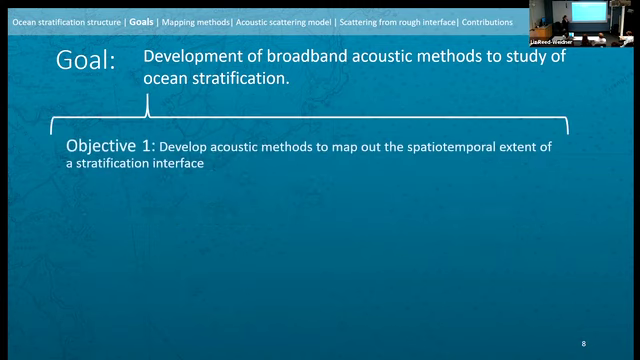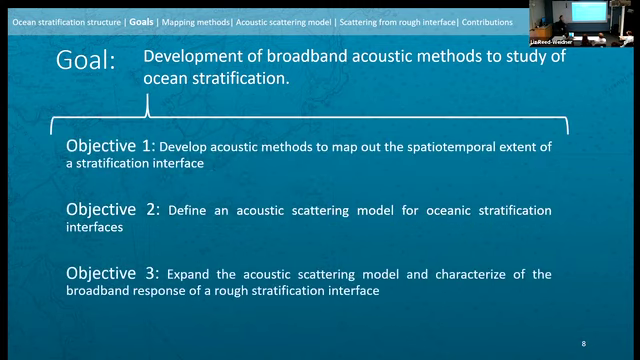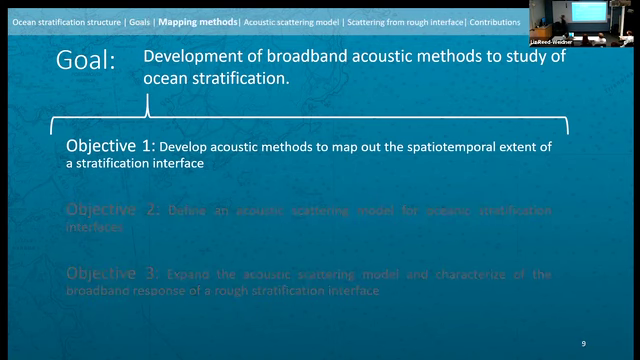So this goal was, I hope you'll agree, generally met through a series of objectives, and I'm going to take you through them one by one, starting with the first, the development of acoustic methods to map out the spatial and temporal extent of stratification structure.